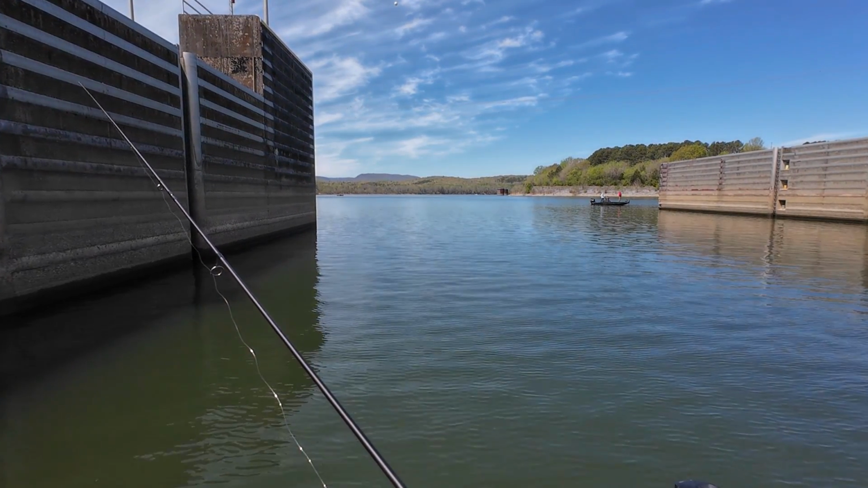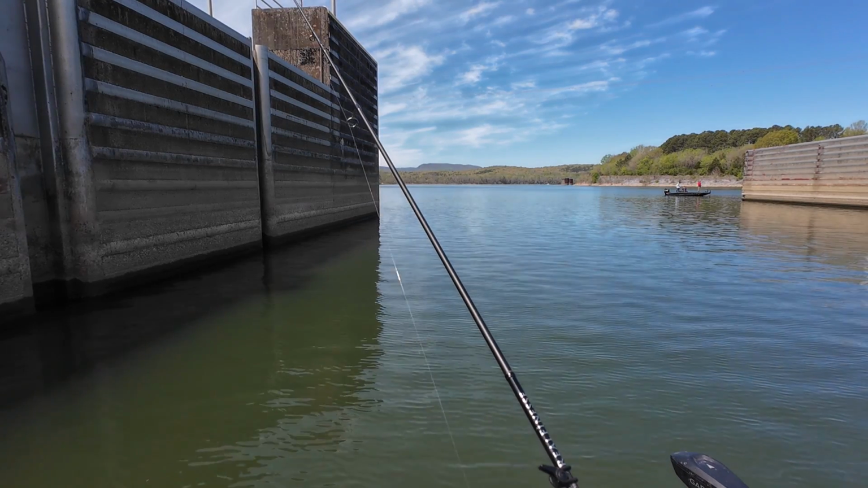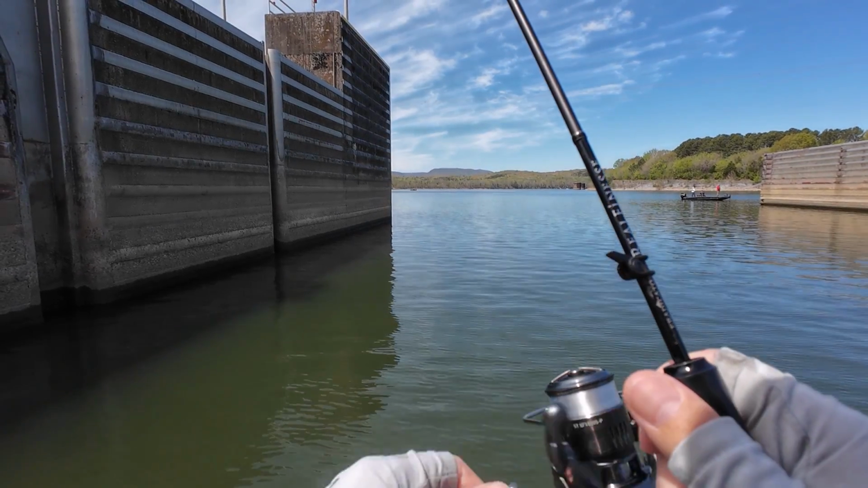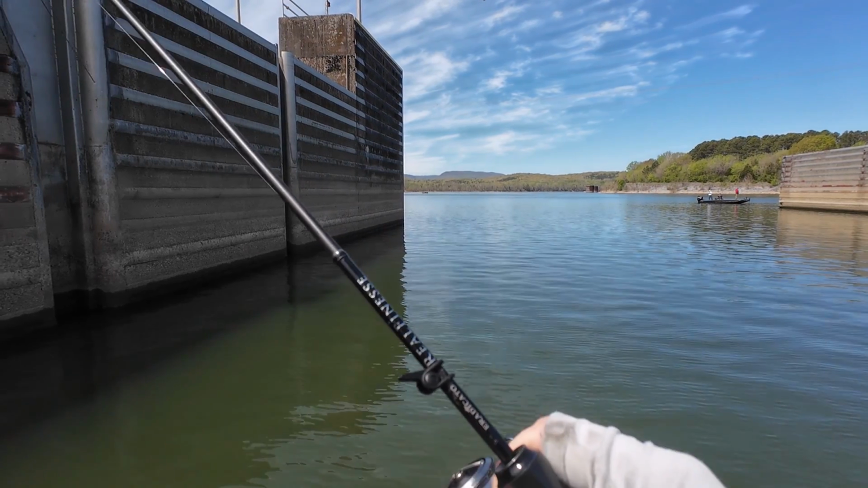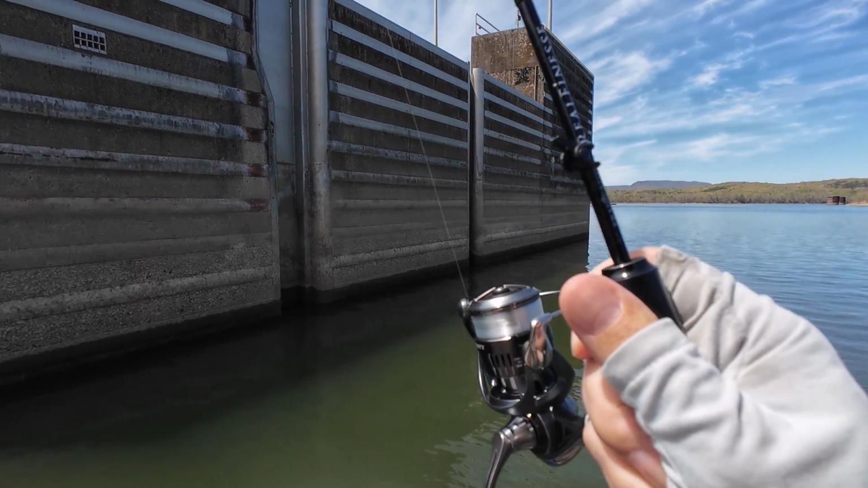And I got 6 bites back to back. I think I caught 3 of them and I lost 3. 2 broke me off, 1 snagged, but I landed 3 on that Helgramite. We're gonna do that too this year, a little bit later, not right now.